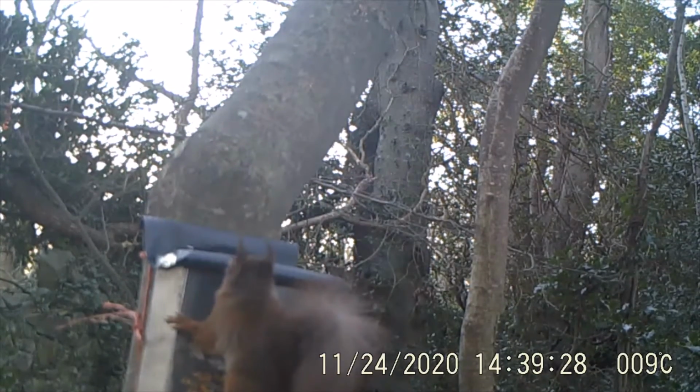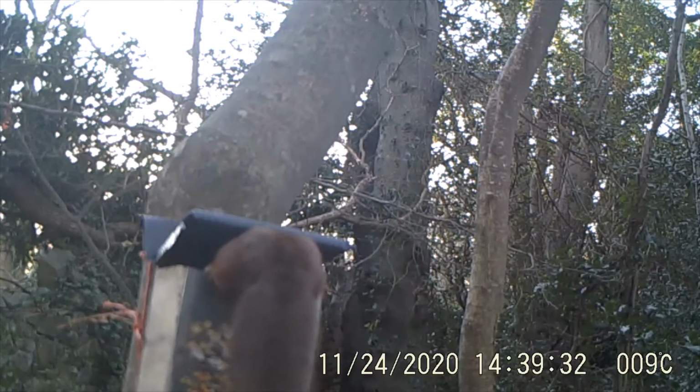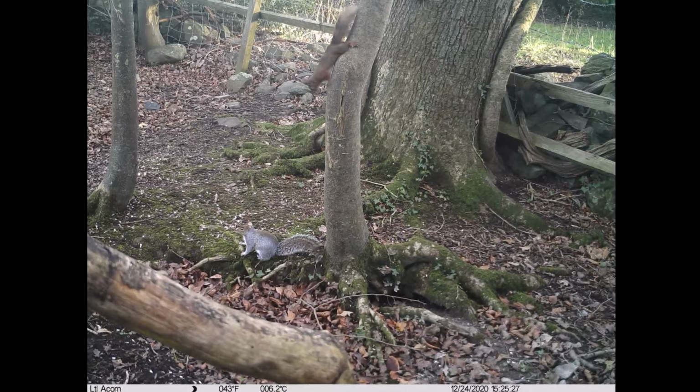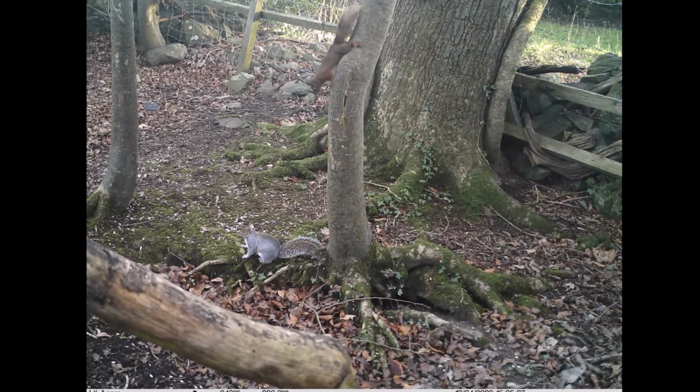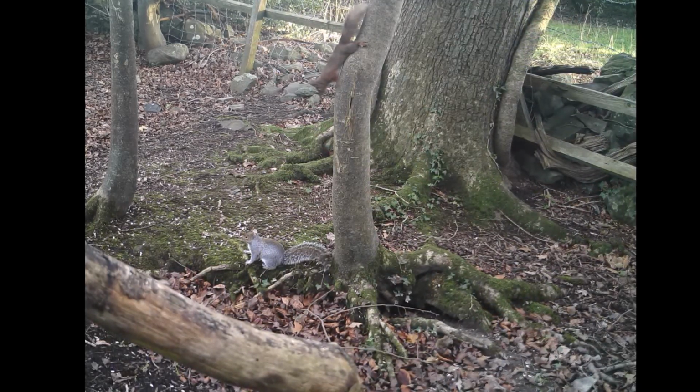But you can see how agitated these guys were, and of course we want to minimise any interaction between reds and greys, because it takes one grey squirrel, there it is there, carrying the squirrelpox virus, and we could lose our entire population of red squirrels.